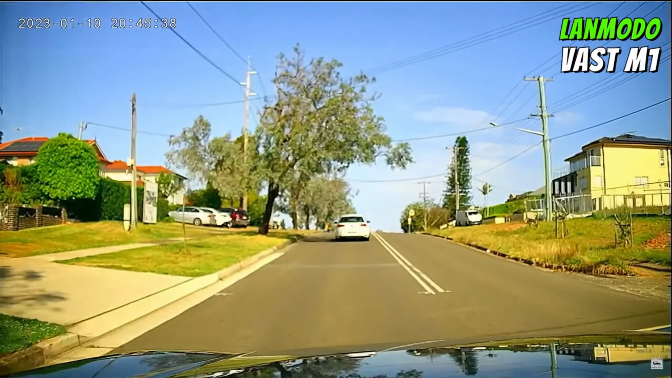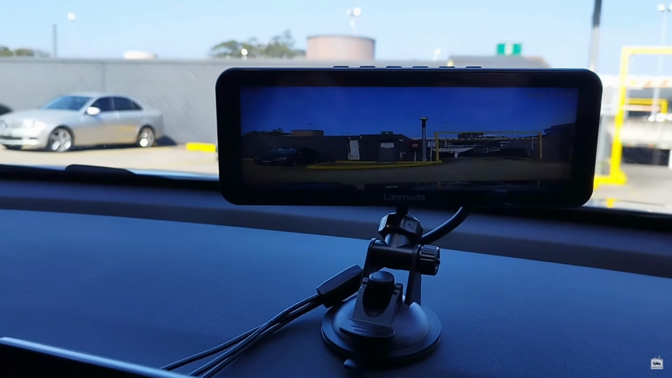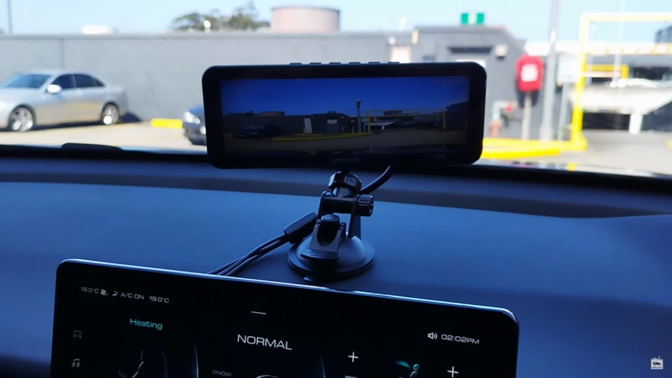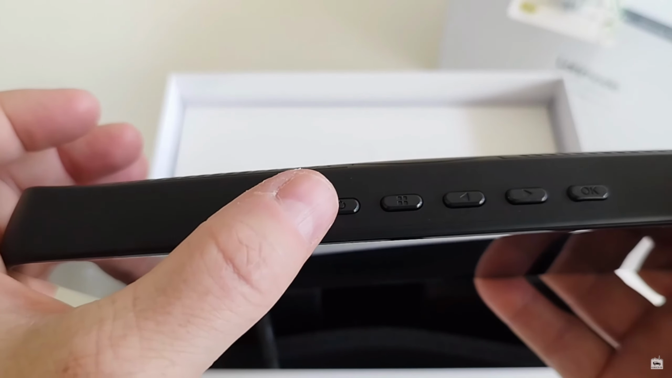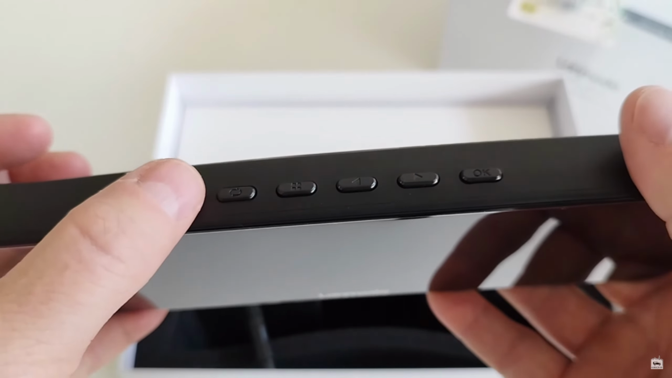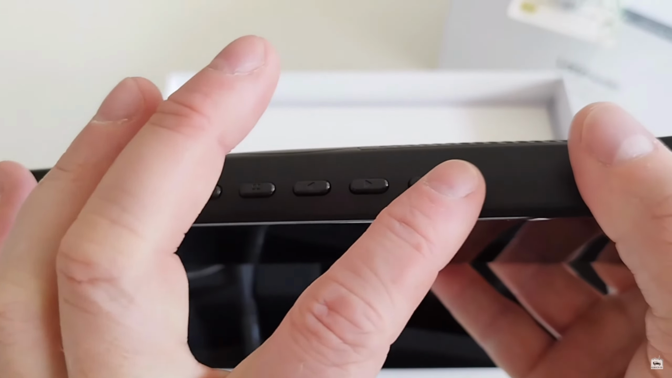I also have to notice here that the screen of Lanmodo Vast M1 is not a touch screen. It is very nice. I think it's a good quality screen, yeah, but it is not touch, which is built for different purposes, of course. And it has buttons. It has control buttons here on the periphery of the top, and you will find out more about that in the unboxing video if you would like to watch my unboxing video, very detailed, of how they work, those buttons and stuff.